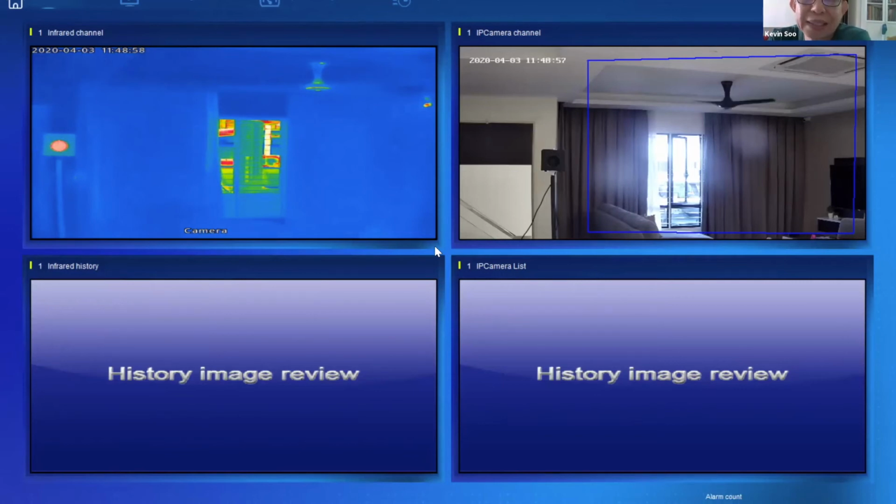Yes, Kevin. If the person is wearing a mask and a cap, how accurate is the face detection? As long as his forehead is exposed, then we can read. Normally the highest point for the human body temperature is on the forehead or armpit. But we can't expect them to raise up their hand and show you the armpit. So even with a cap, as long as the forehead is exposed, we can scan that.